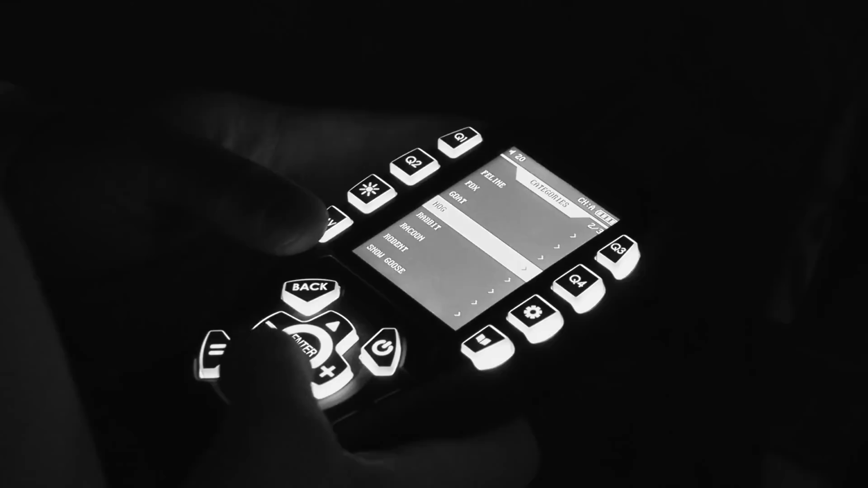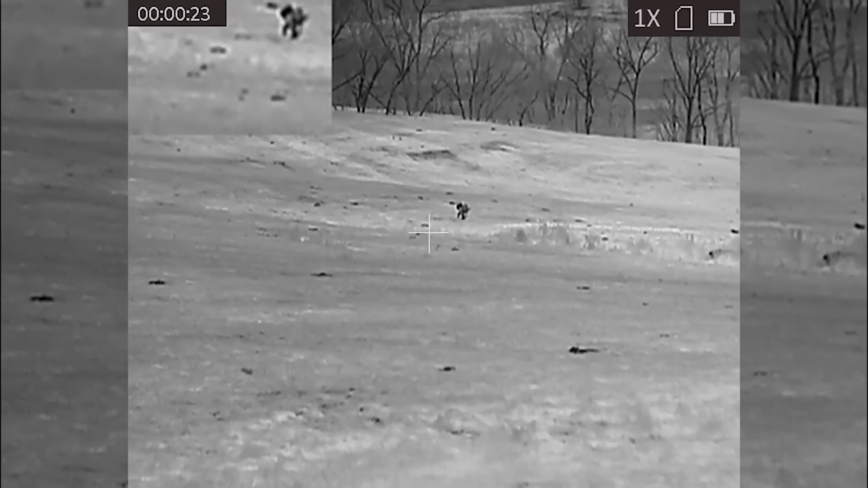So we're mid-February here, and it's the heart of the breeding season for the coyotes. You know, some nights breeding sounds work amazing. Some nights they don't respond to them at all, or they respond and don't move. They stay where they're at, and so then we kind of switch to distress.